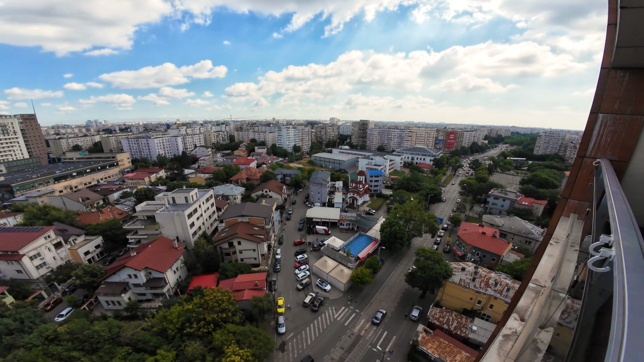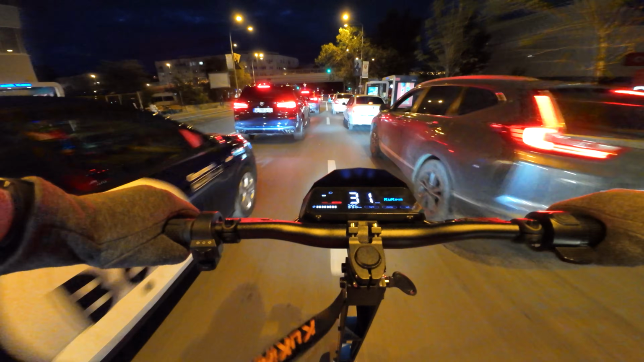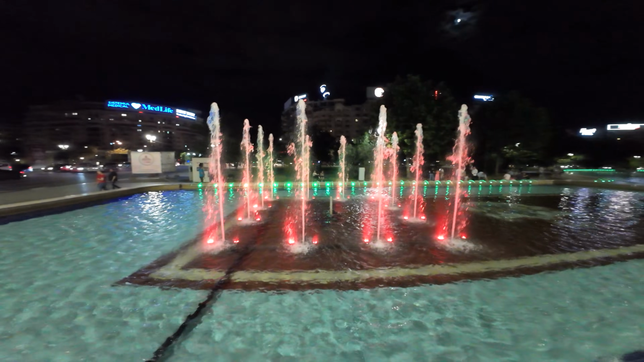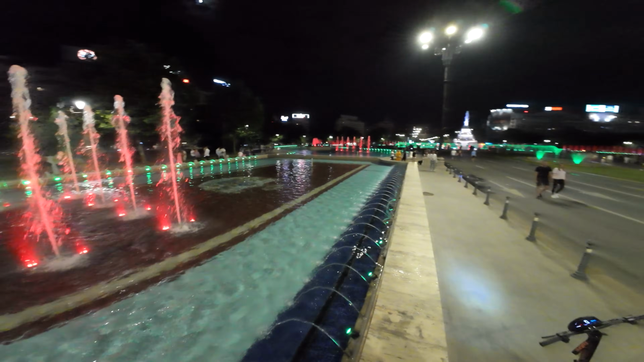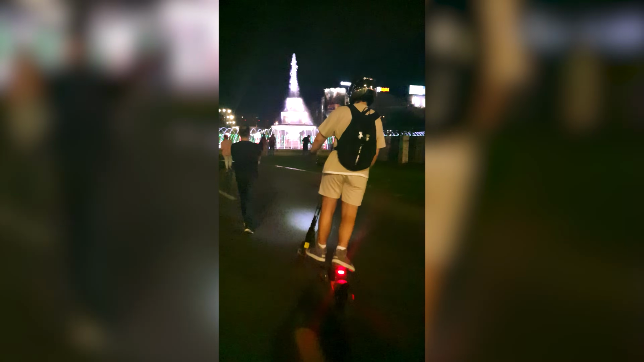Tonight we're about to rip this town in half with the Kukirin G4 since we have a lot of range on it. This traffic is wild compared to what I'm used to, not gonna lie. But anyway, here we are. I had to see these places at night. Bucharest capital is beautiful and I want to spin my wheels pretty much everywhere. That guy right there is me spinning around like an NPC, so let's get into the night ride.